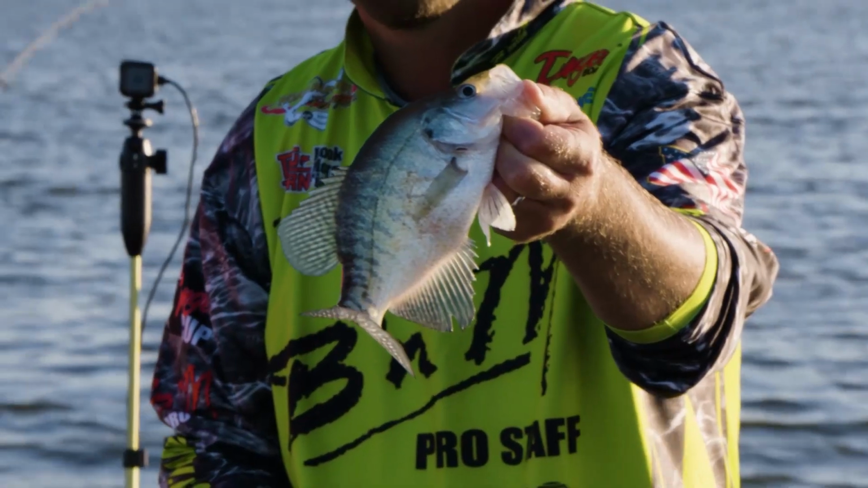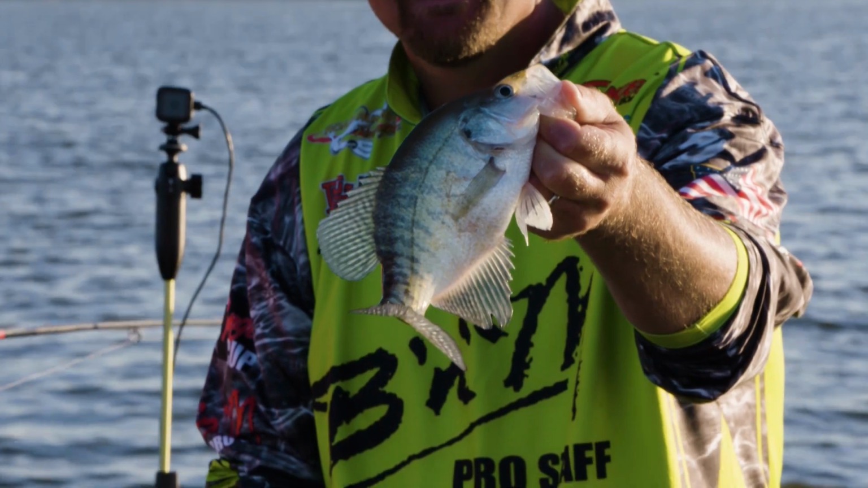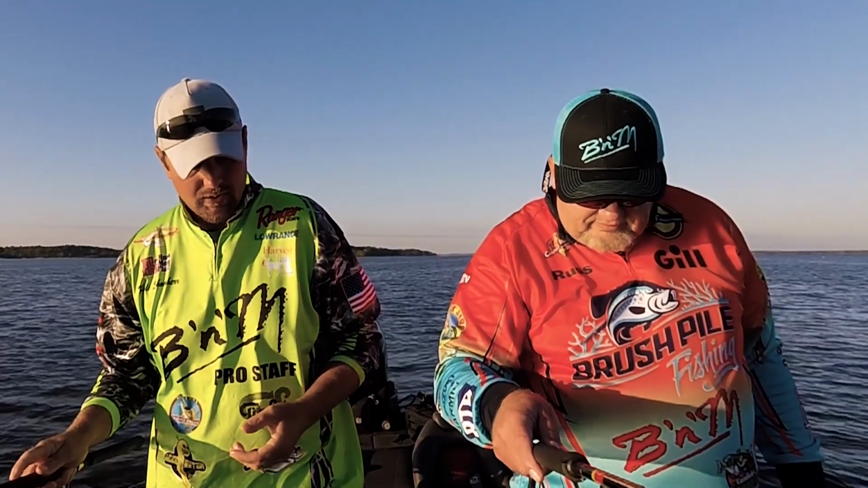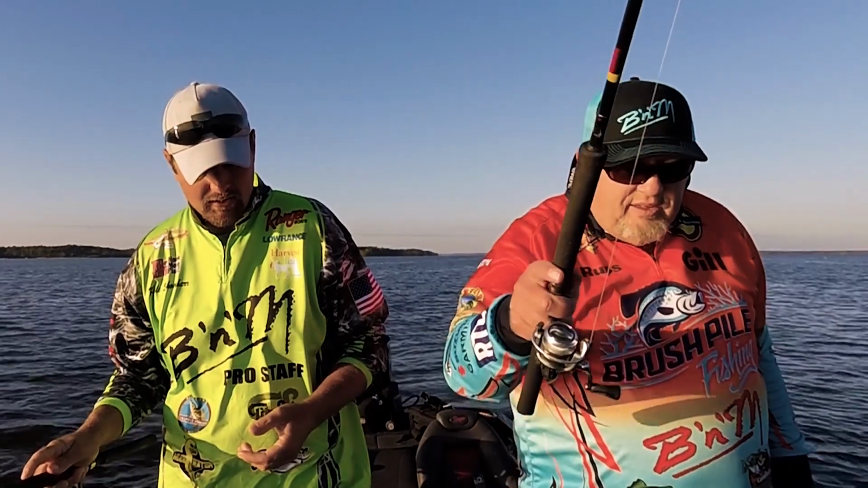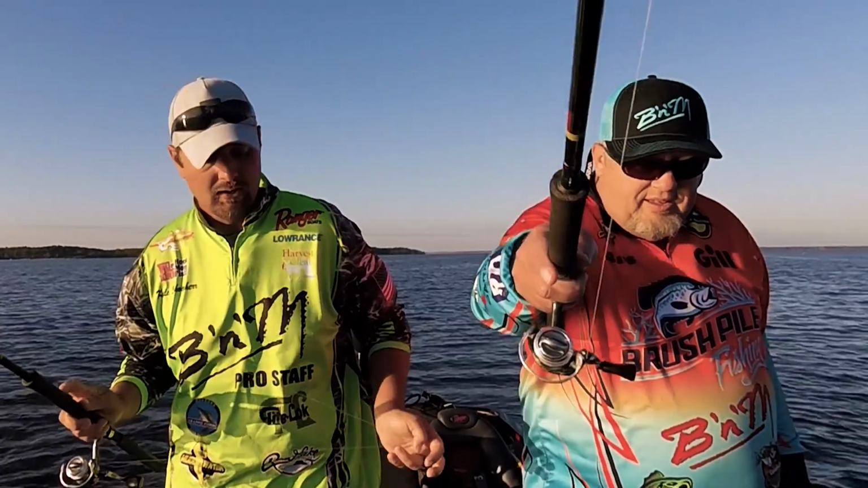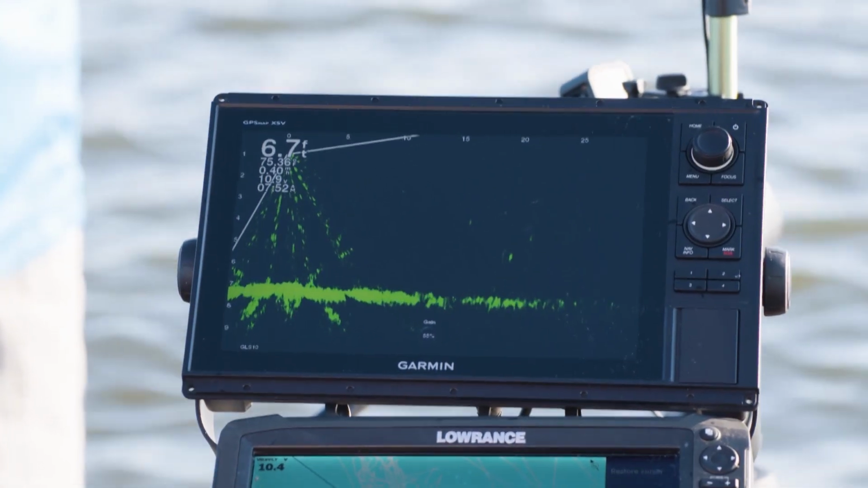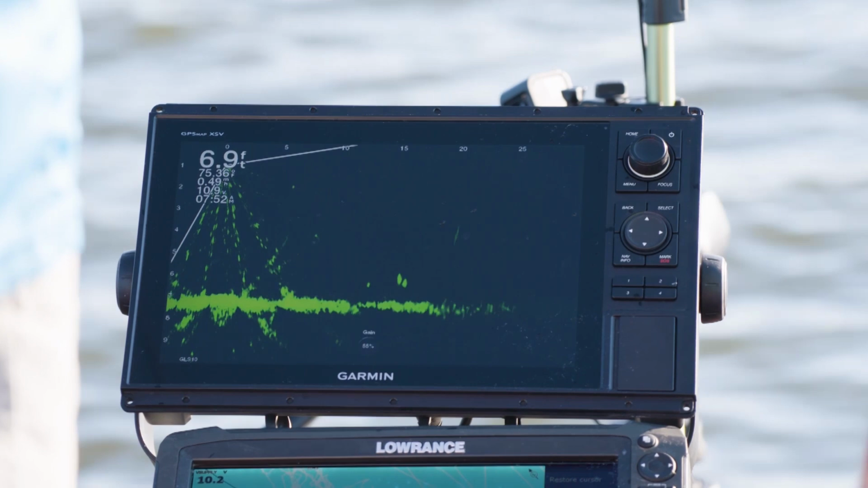There's so many fish down there in that 10, 11-inch range. The time size can really fool you is when they're so tight to cover or on the bottom. When they're laying flat on the bottom, I've seen a lot of little dots on that screen turn into big dots.